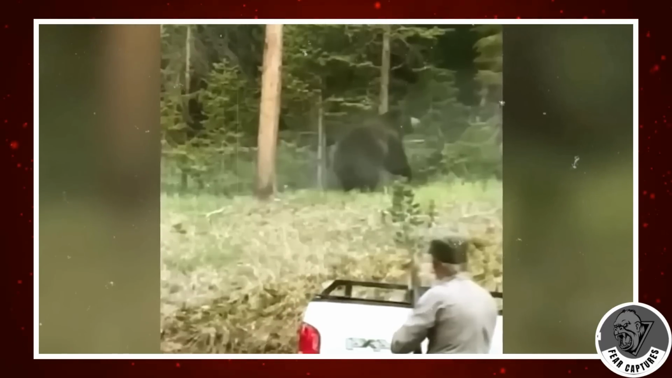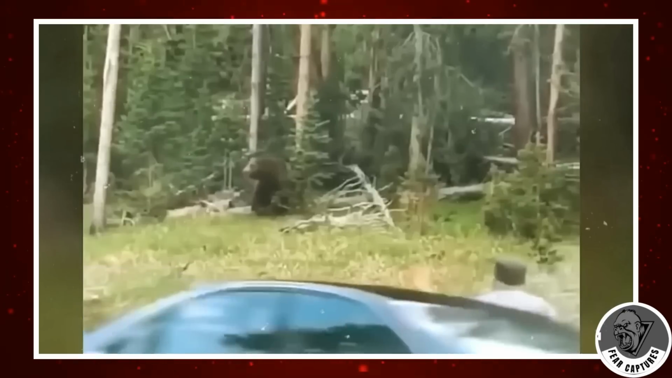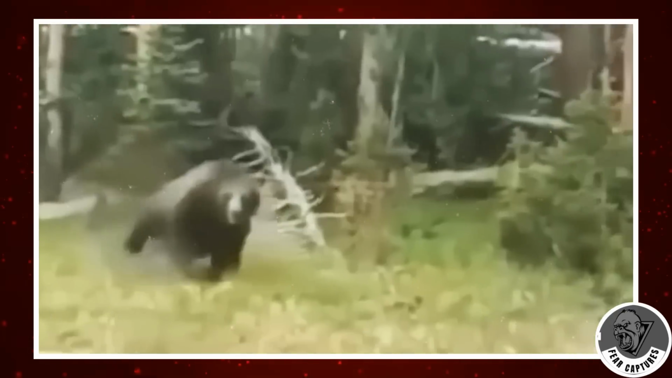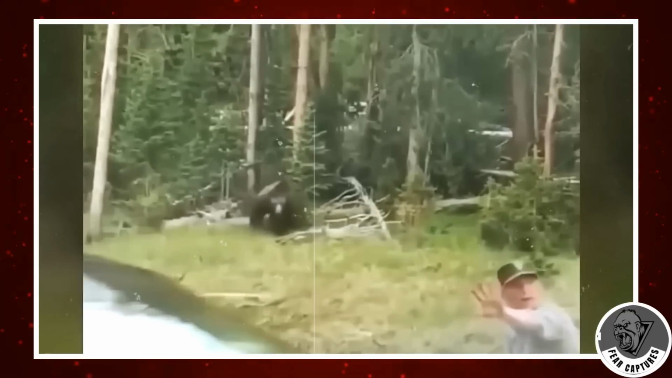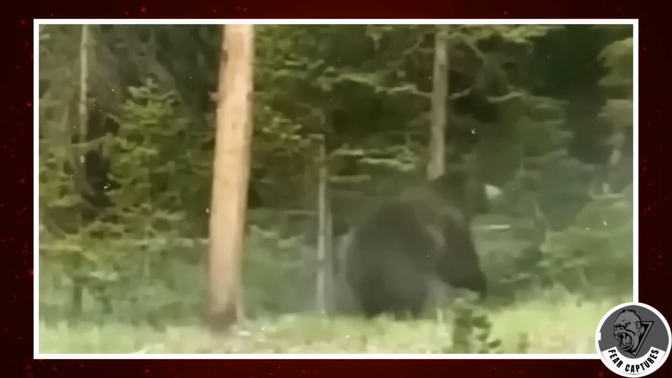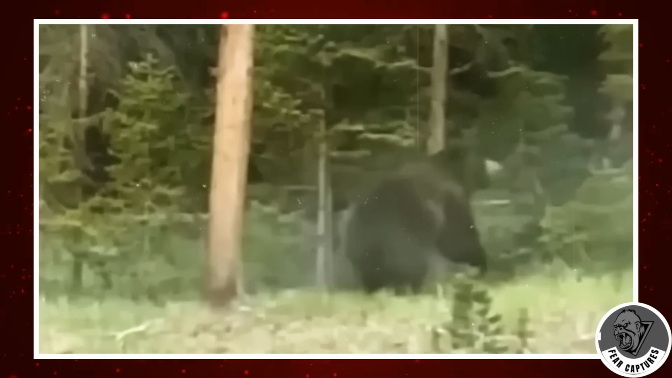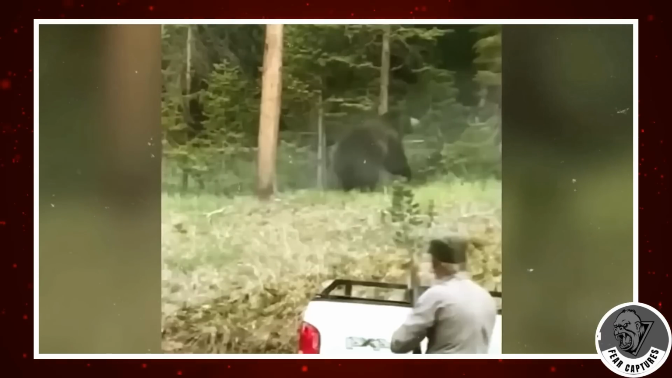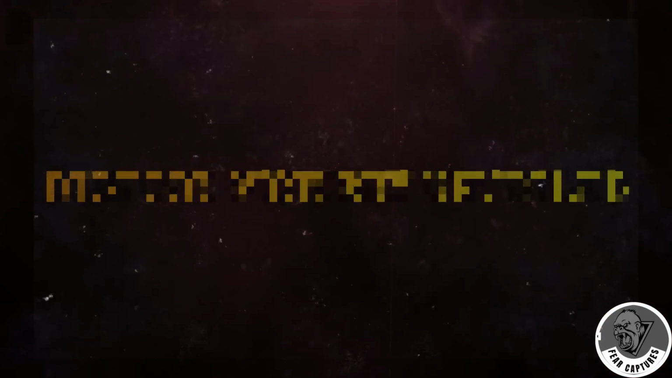It makes you think, what if the ranger wasn't ready or experienced? Dealing with wild animals can be unpredictable and risky. When you're in places like these, being super prepared is a must. And if you're not experienced or alone, maybe think twice before venturing too far. So, what do you think about this wild encounter? Would you feel ready if you were in the ranger's shoes? Share your thoughts.